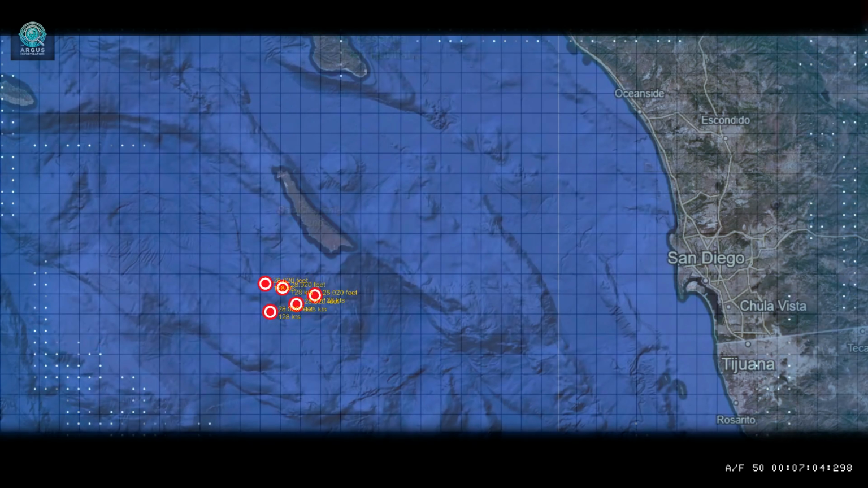They were doing diagnostic tests on everything we had to make sure it was not a system malfunction. And it turned out that it wasn't. These were actually real objects. I had the highest spy track quality possible on these objects.